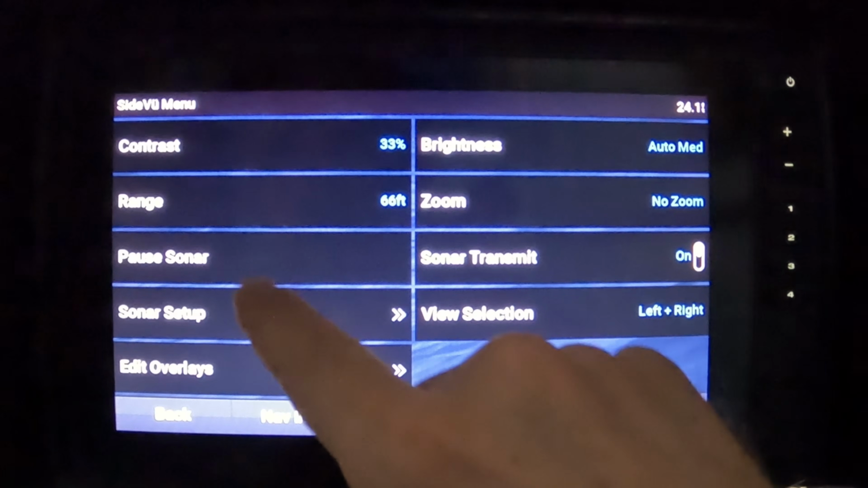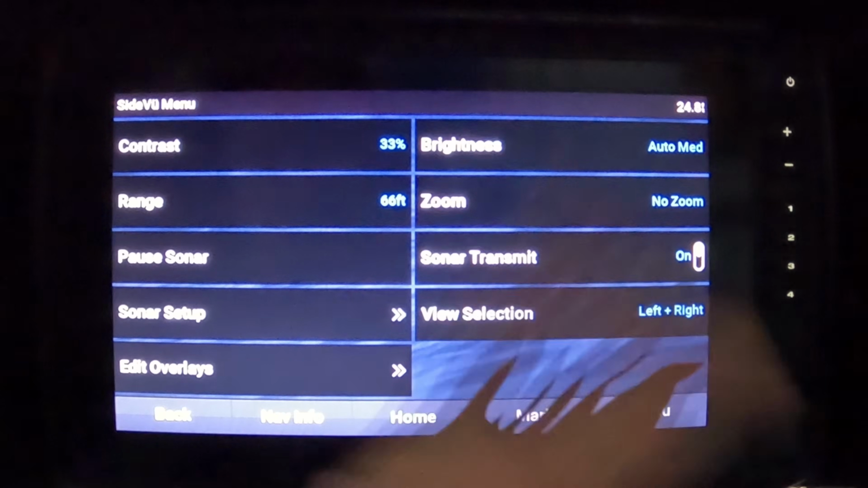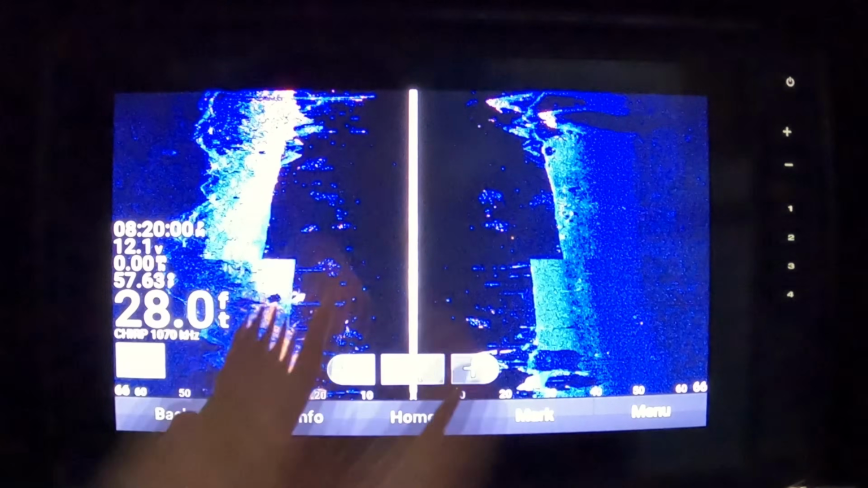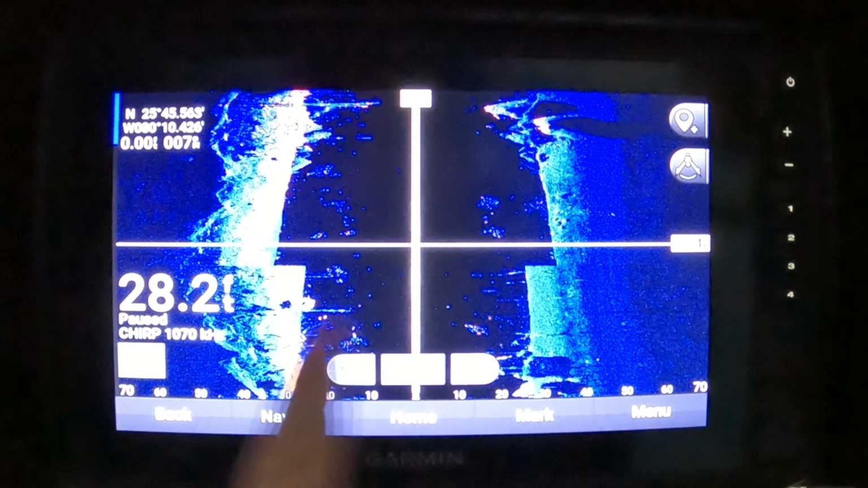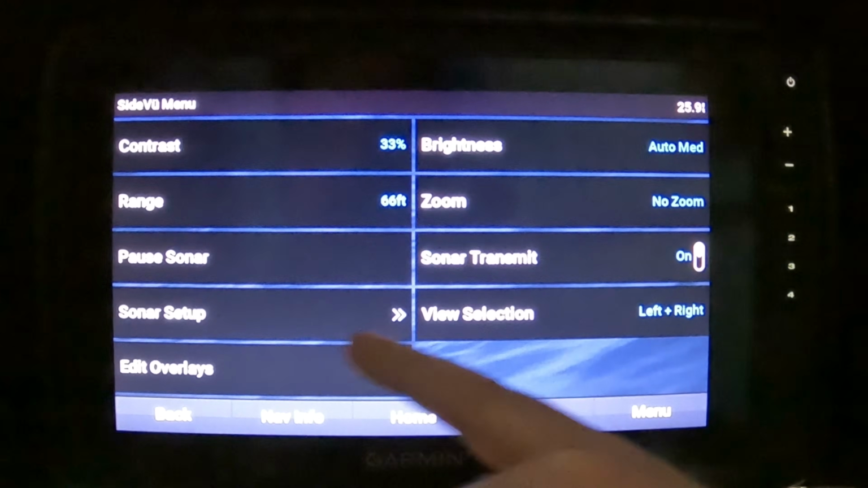You can also just pause sonar. From here, I don't recommend pausing the sonar by going into the settings screen, because you can literally, on the home screen for SideVU, you can just pause right here. Right? You don't have to go a couple clicks in, you can just do it from the home screen. All right, next on the settings here, sonar setup.